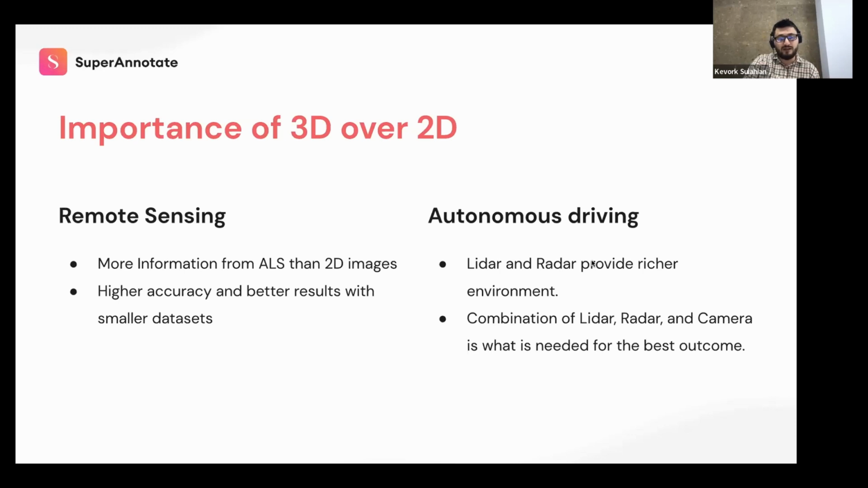LiDAR also provides high-resolution data that can be used to create digital twins. These are basically virtual representations of real-world environments and can be used for simulations and planning purposes. Some use cases like this, maybe you can see them in augmented reality and virtual reality applications. Overall, LiDAR plays a critical role in many industries and is essential for the development of cutting-edge technologies that are transforming our world.